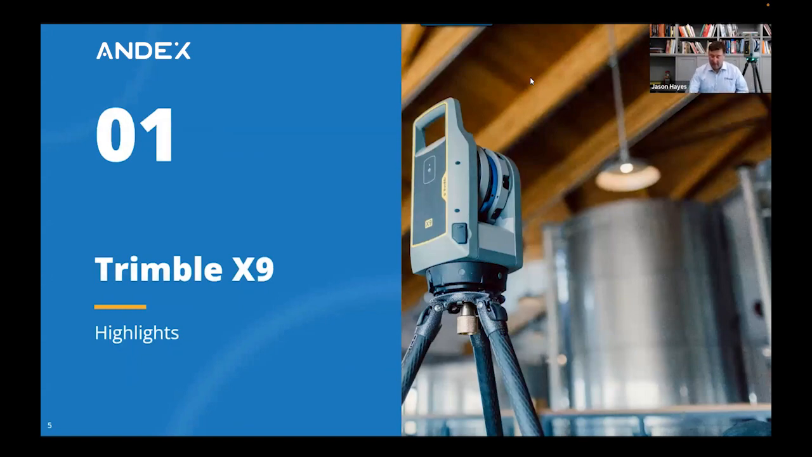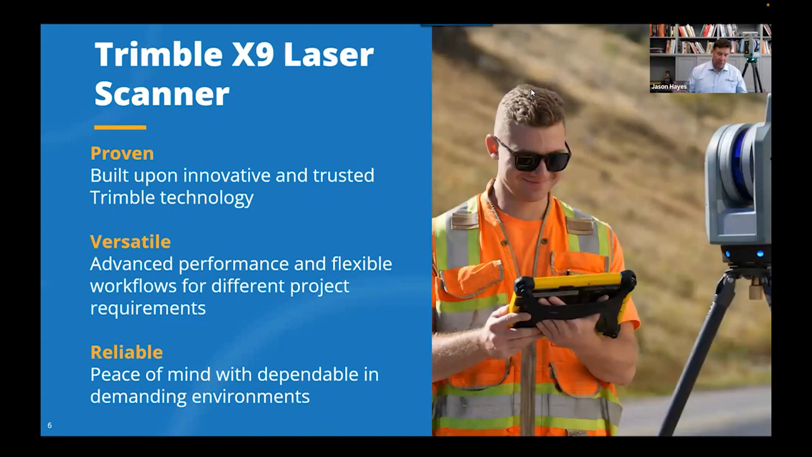So the Trimble X9, we use three words when we describe this, really: proven, versatile, and reliable. Now, a big part of that is that the Trimble X9 is built on the foundation of the Trimble X7, which has been a very successful scanner with a lot of breakthrough innovations. So that's why we can say confidently things like proven and reliable.